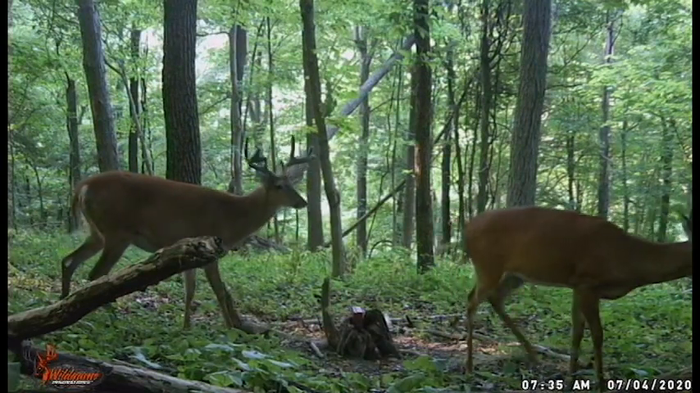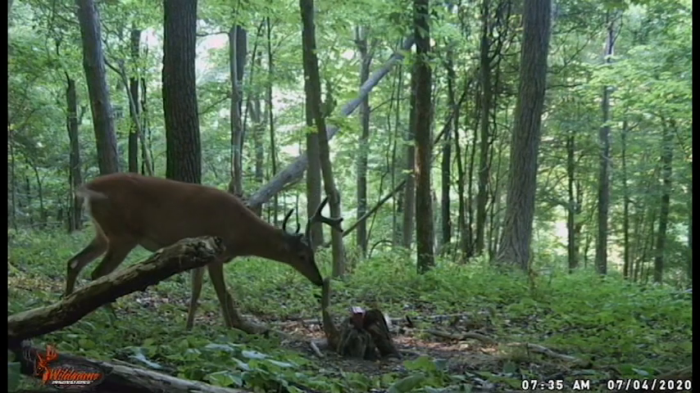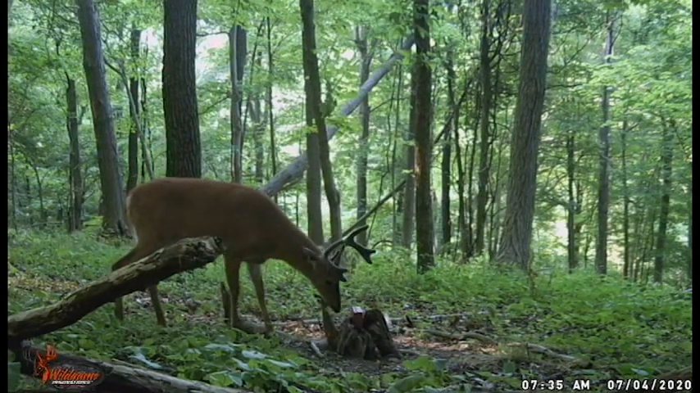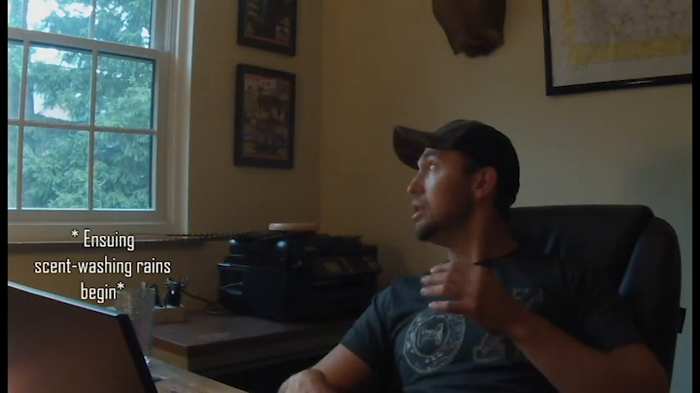Notice this subordinate buck will not come to the salt if Tank is there. He knows he'll get a butt kick because that is the king of the hill. That is the single best. Well, it's about to storm. How about that? Single best trail camera run I've ever had. Tons of legal deer, triplet deer, lots of other wildlife, photos everywhere.